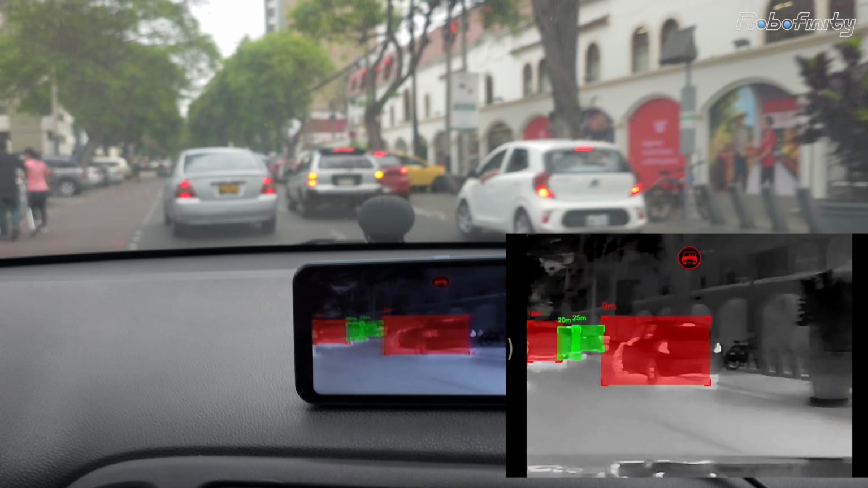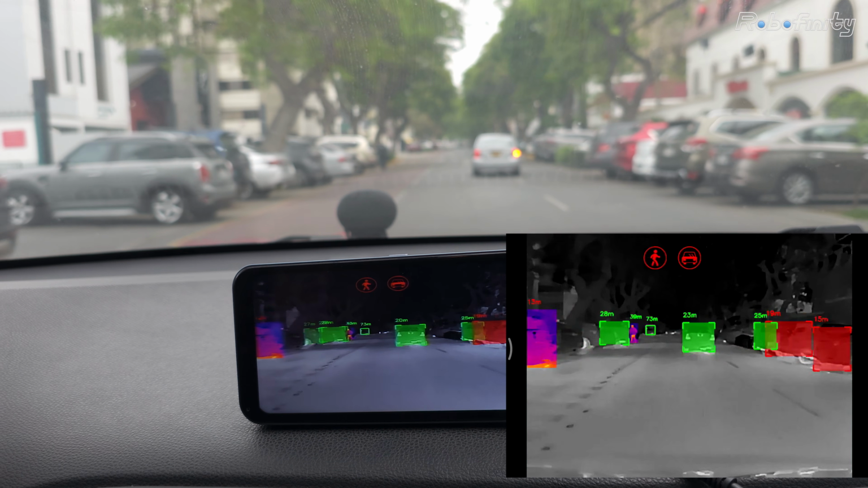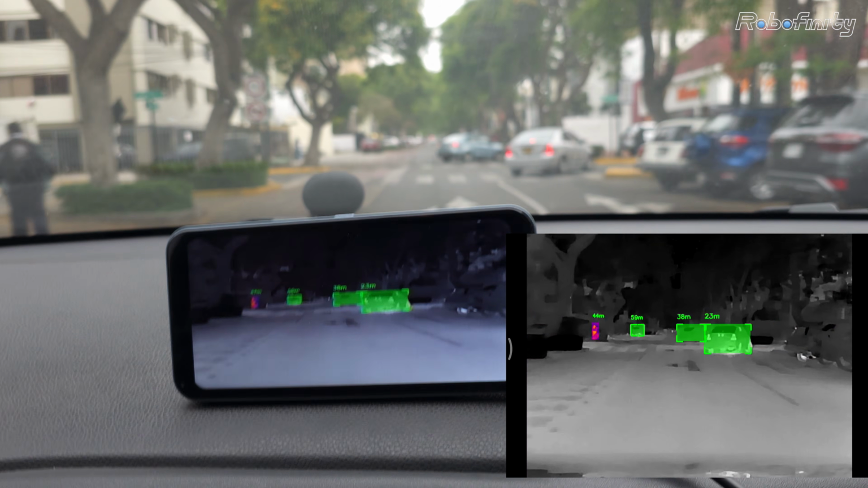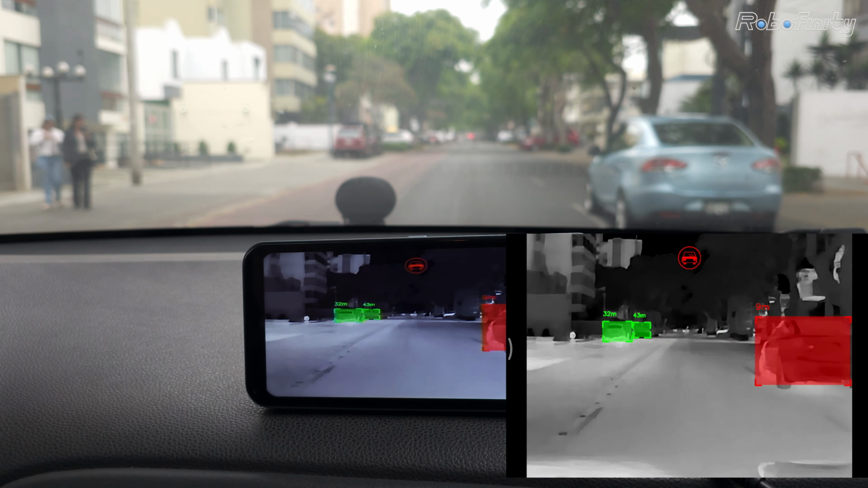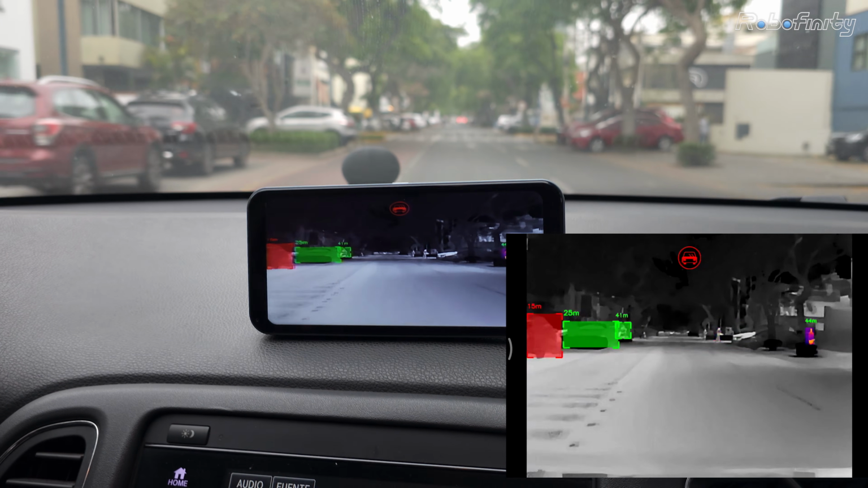The color of the marked objects is green when it's a safe distance and red when it's too close, but those distances can be adjusted in the settings. It's marking human shapes very precisely as well, even before I can see them.